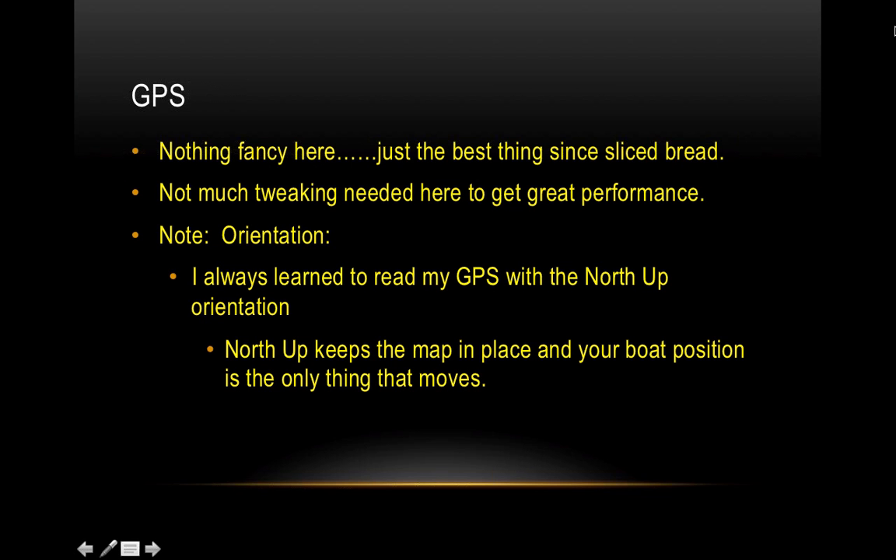So GPS, nothing fancy here, just the best thing since sliced bread. Love GPS, man, and that's one of the best things that a bass fisherman has on his boat. I love it.